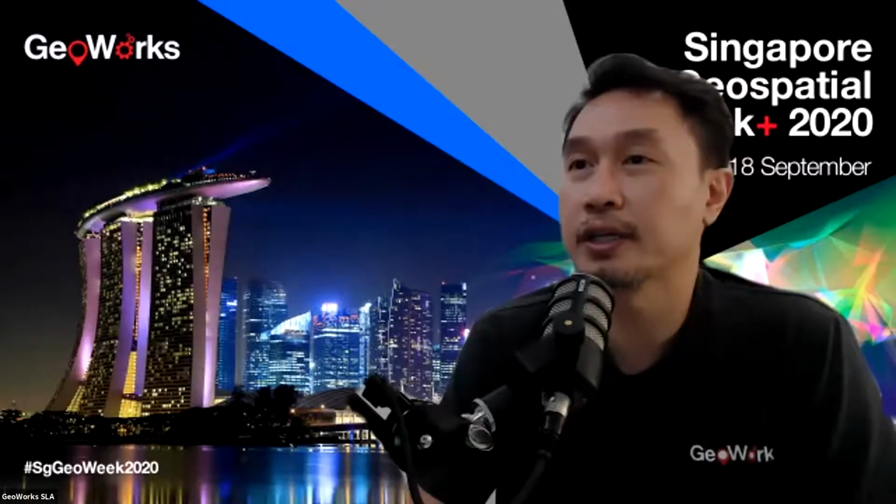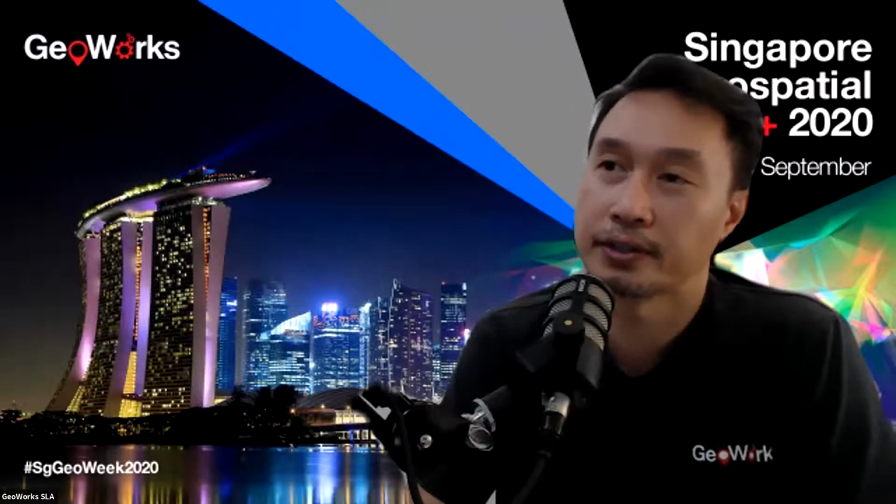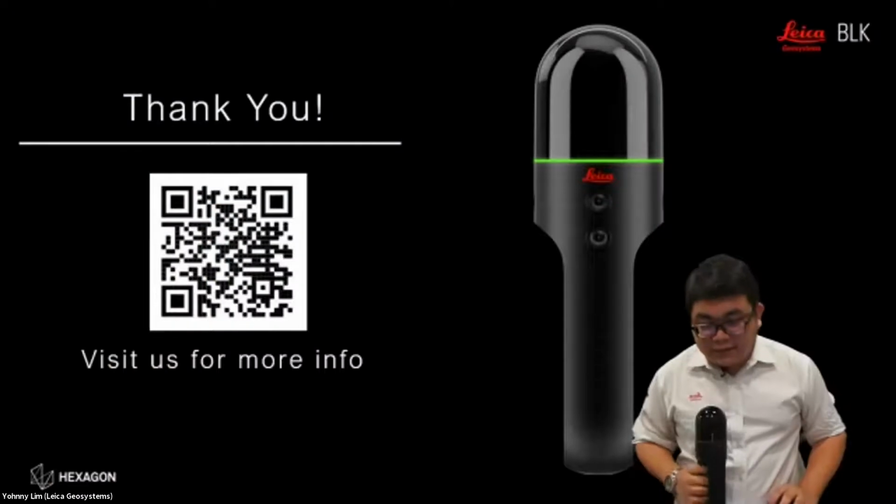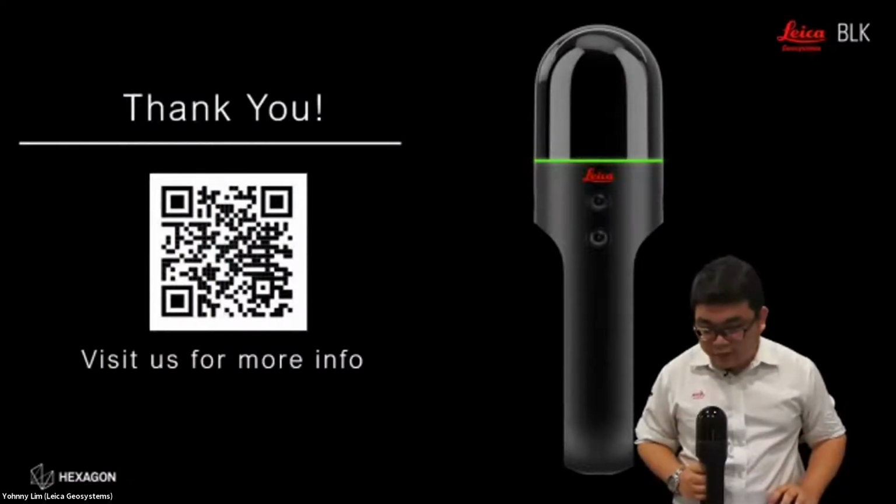Next question: can I scan at nighttime or under no light condition? Yes, absolutely, you can. I can show another set of data which was scanned at night.